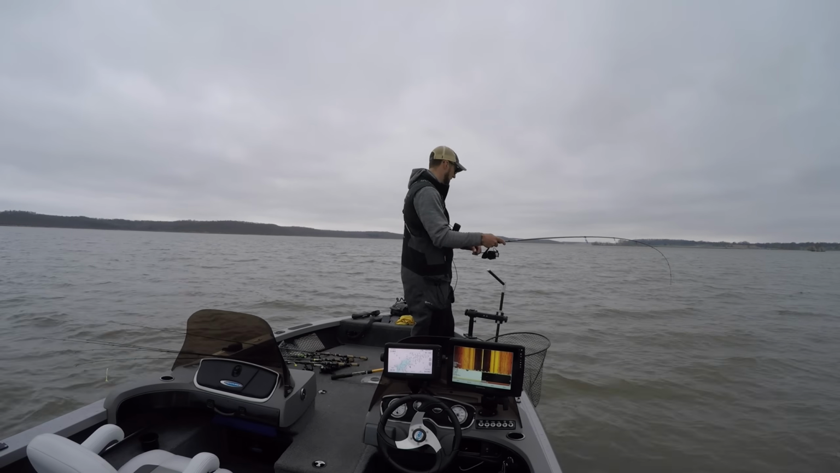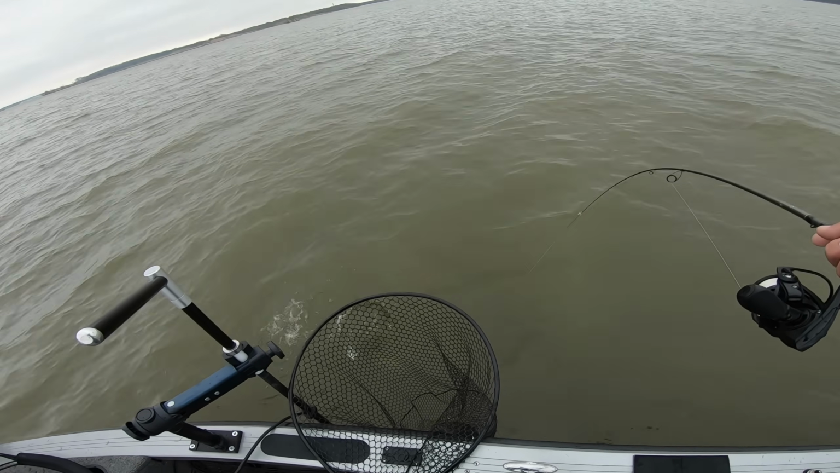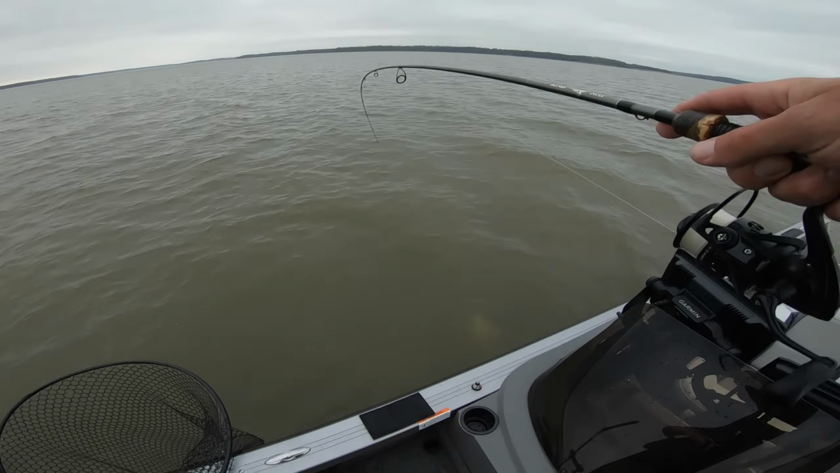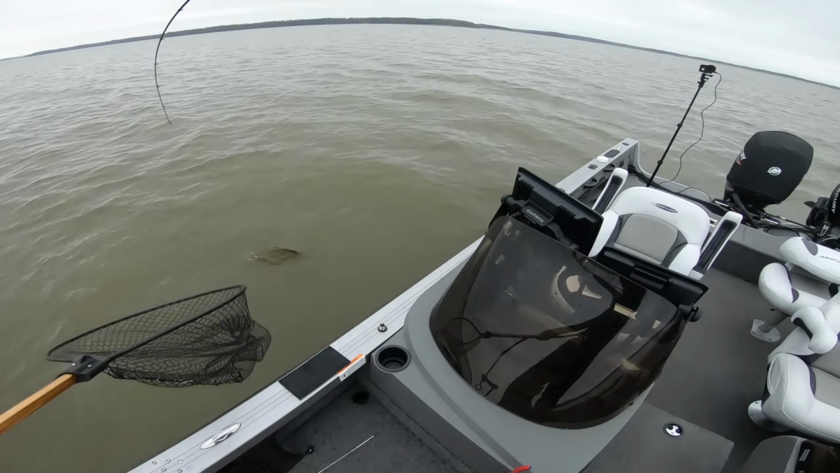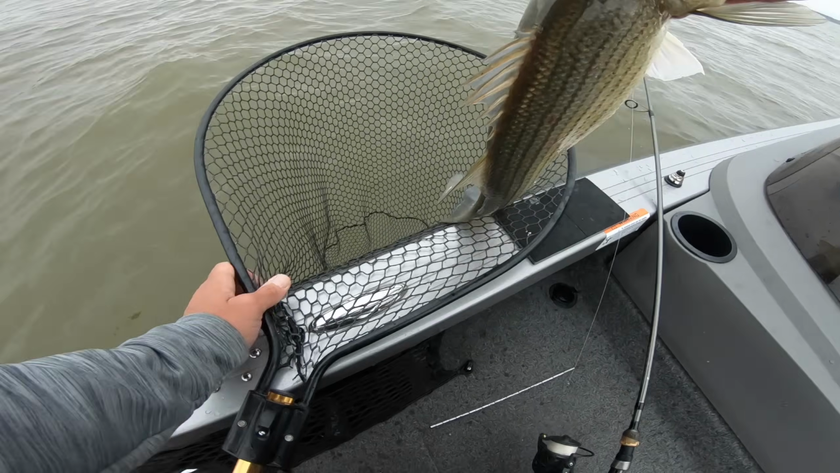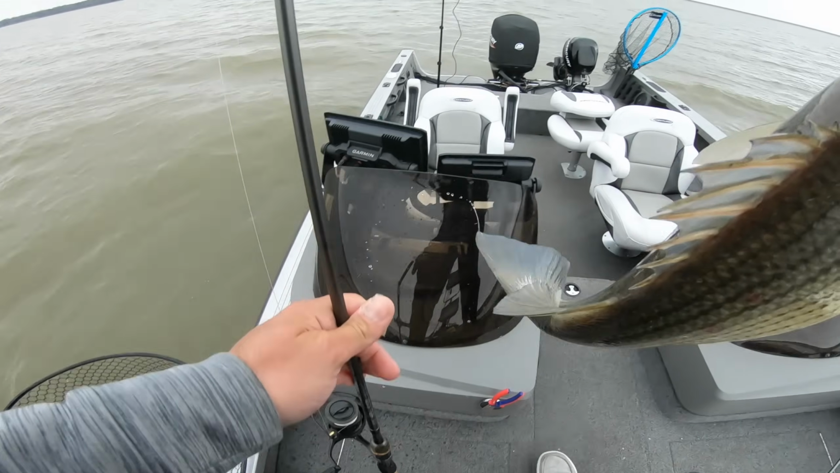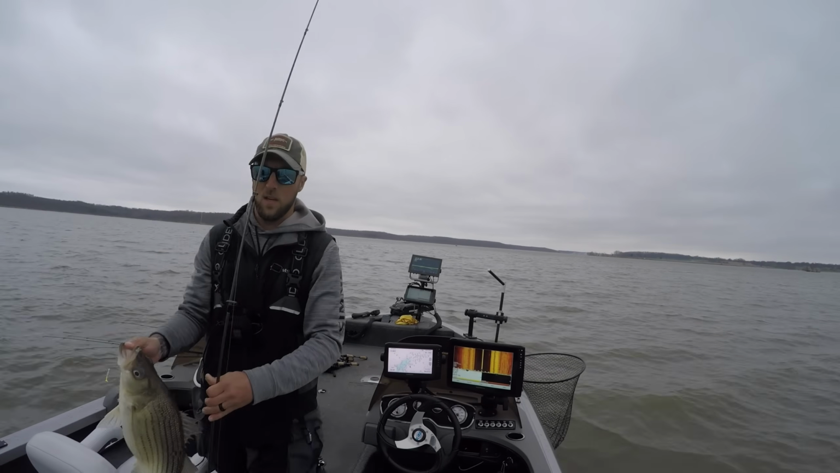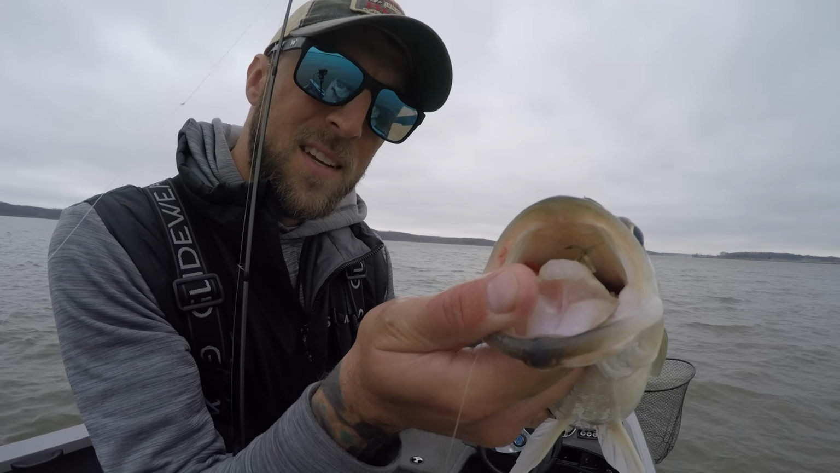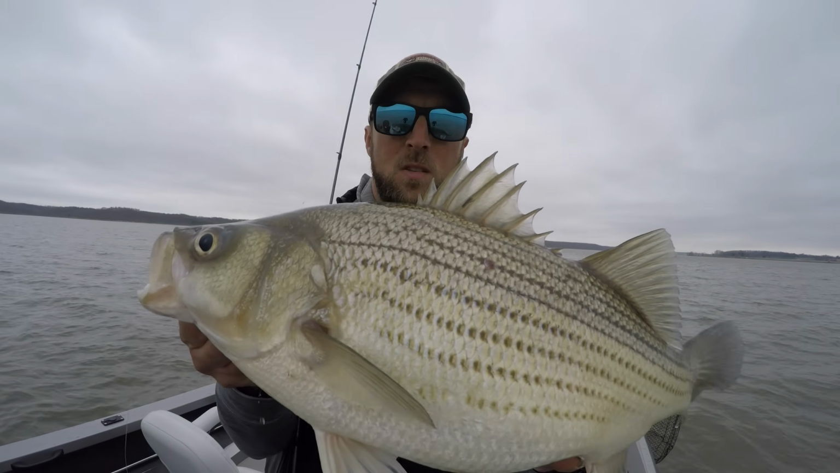This should be a tank. Yeah, that's a big one. That is a big one. Wow. Not going anywhere. Oh, yeah, that's a thick one. He's not very long, but that fish is just super thick. Like I said, switched up to the jig wrap, try and get that bait down there to the fish just a little bit quicker.